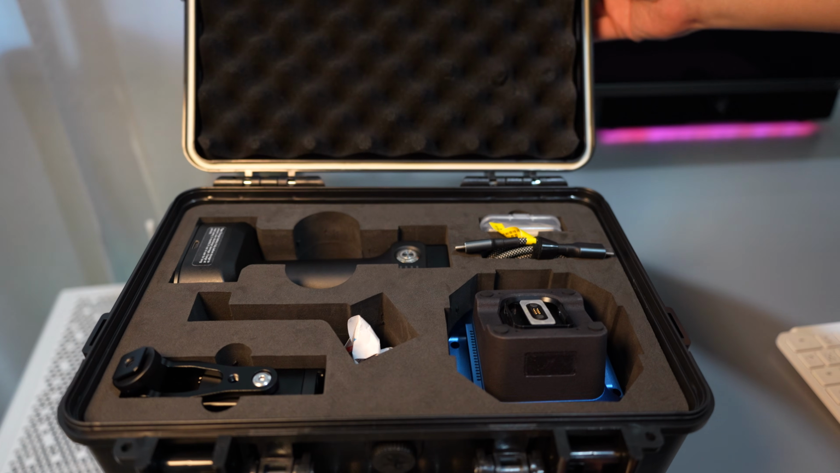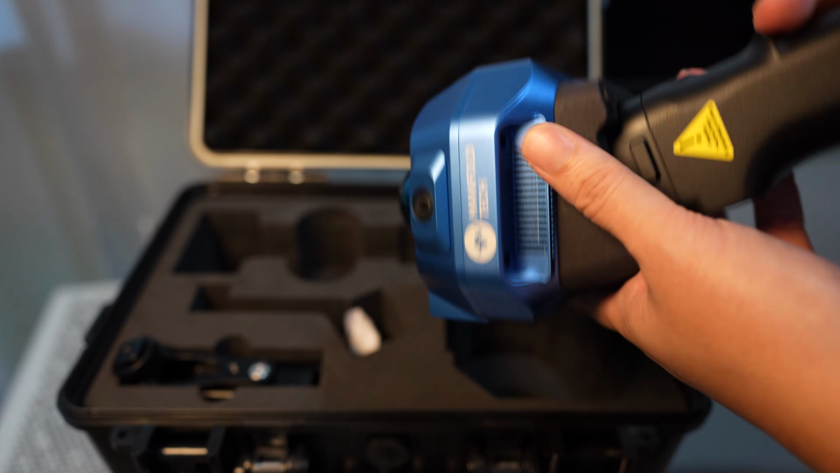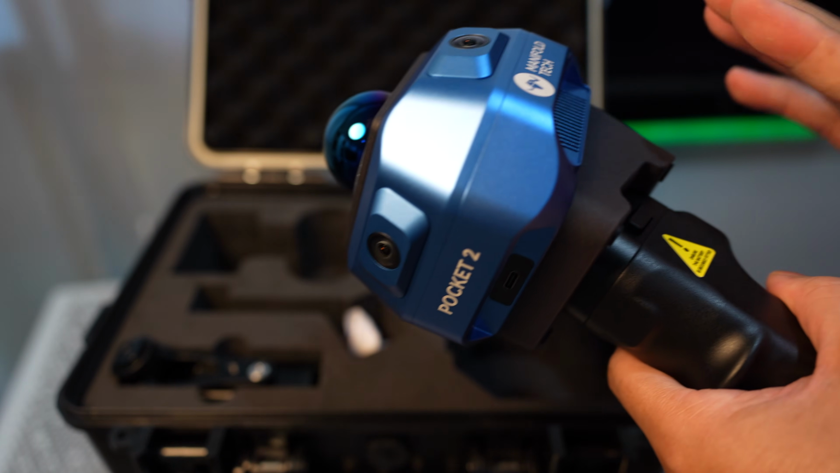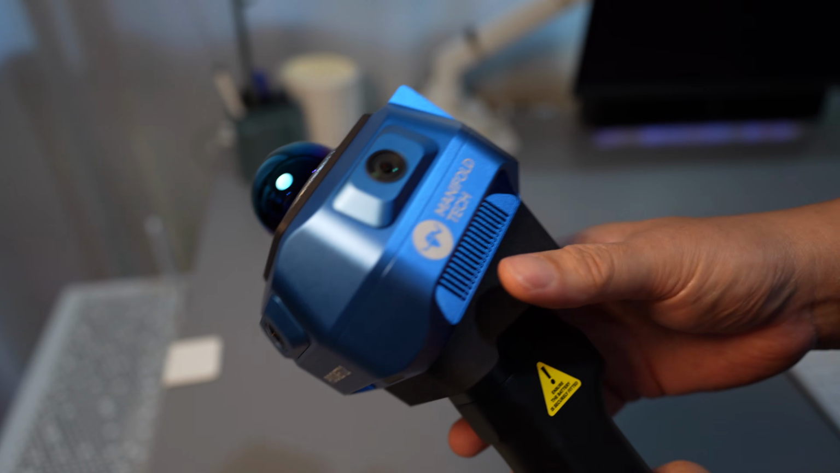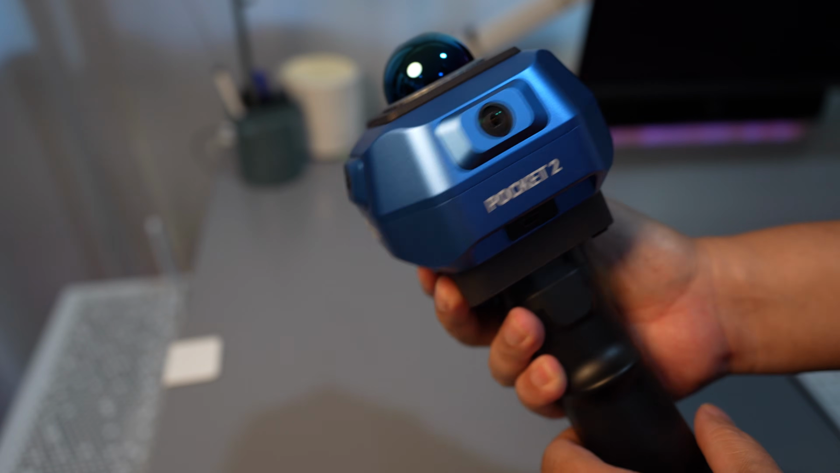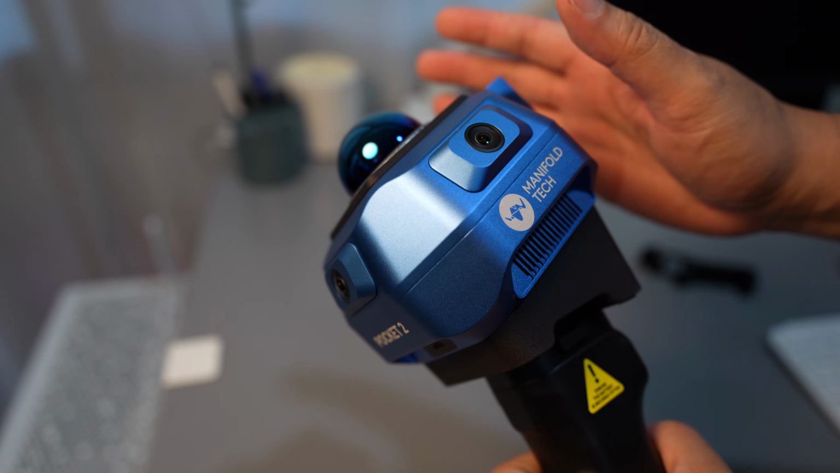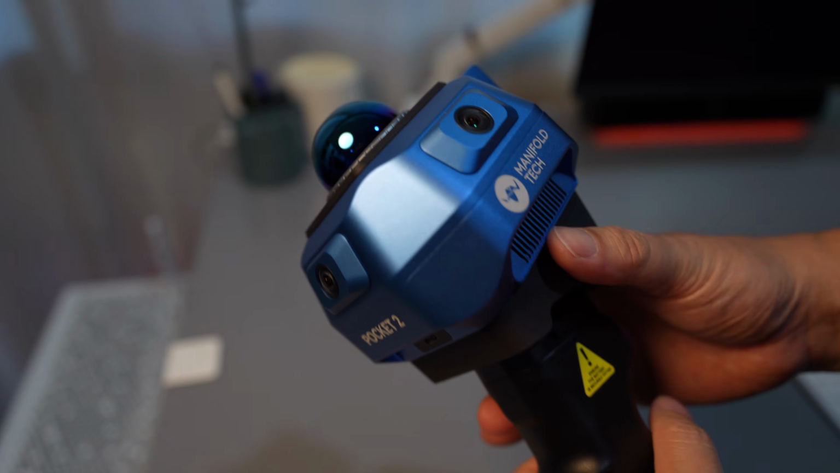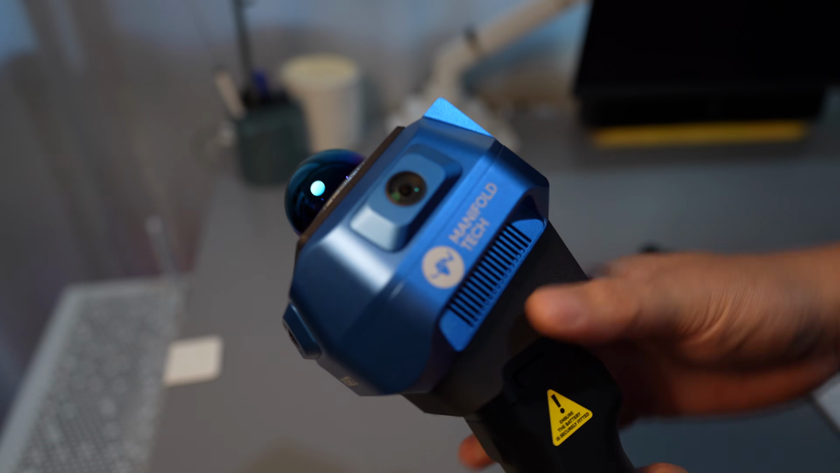Hi everyone, I reviewed the Pocket 2 LiDAR scanner from Manifold Tech back in April 2026. At that time, it came with half-finished software and its accuracy wasn't very impressive. They left me with the scanner and released a new software algorithm that dramatically improved SLAM loop closure corrections. Now it's performing at the very top of the accuracy charts.